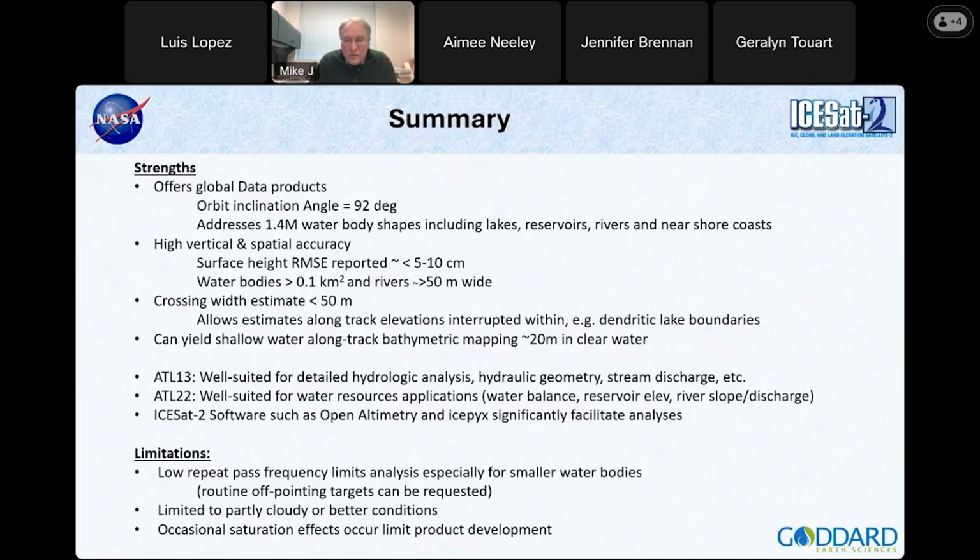However, routine off-pointing targets can be requested. I don't know if they're still doing that, but we did that a lot over Africa on another project, and we tried to hit some of these small ponds in the Sahel region, and limited to partly cloudy or better conditions.